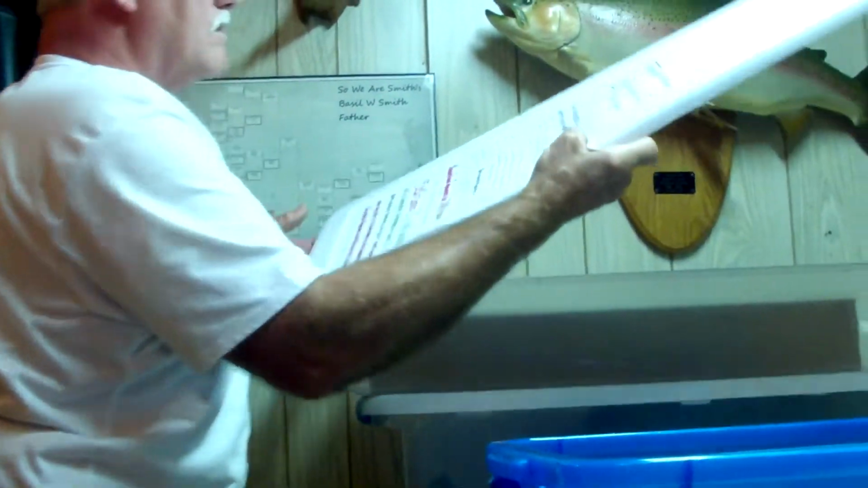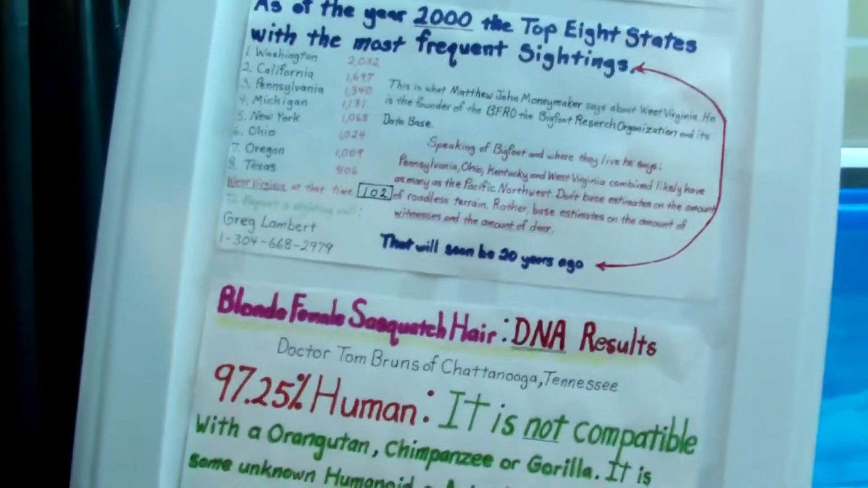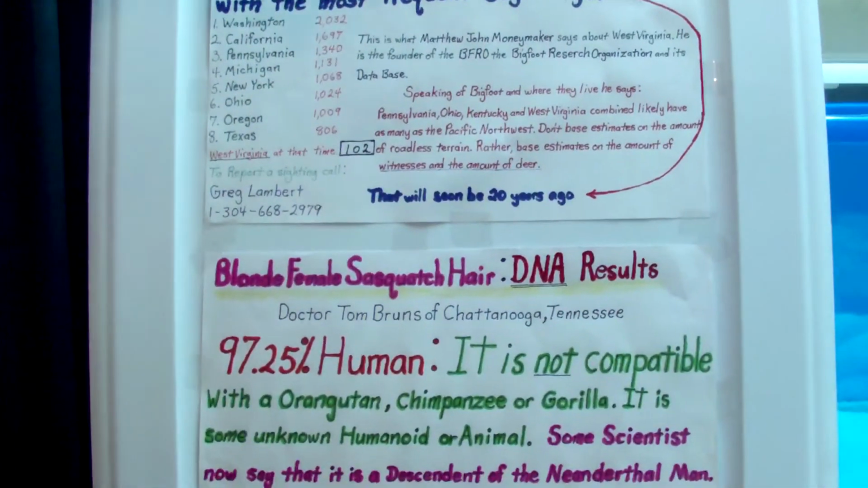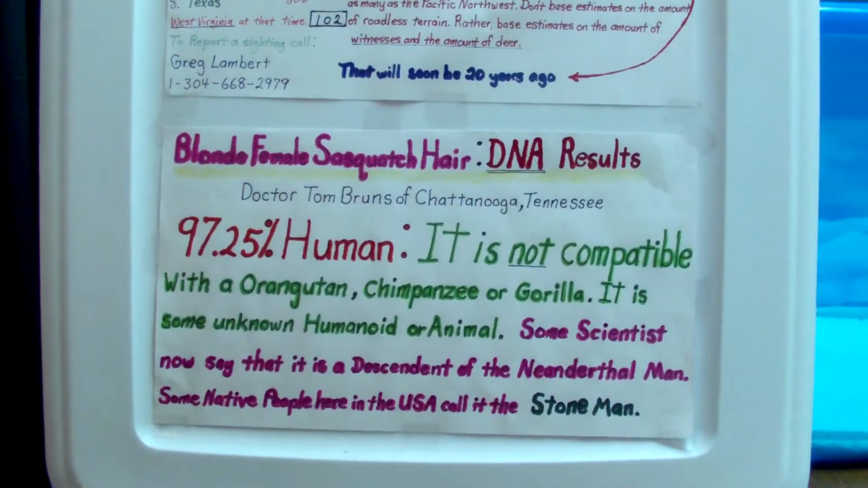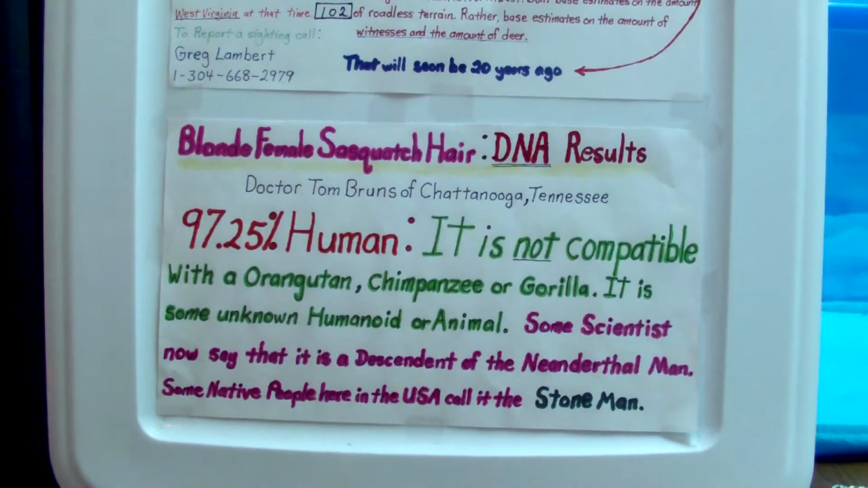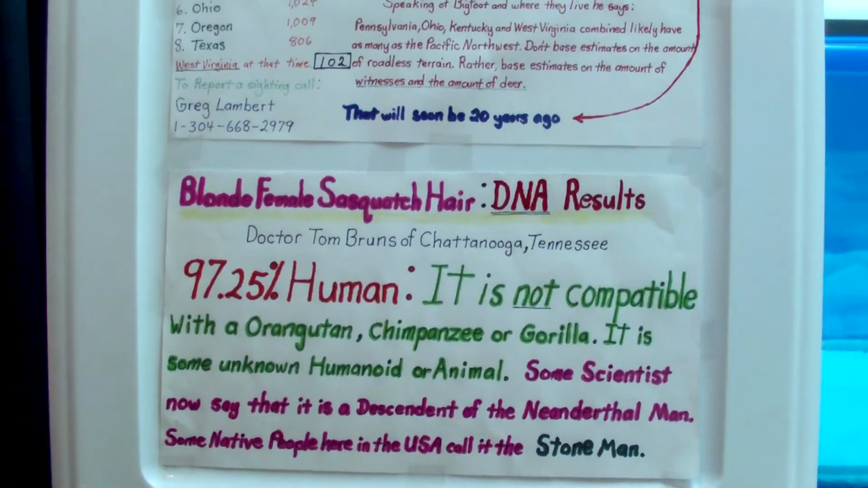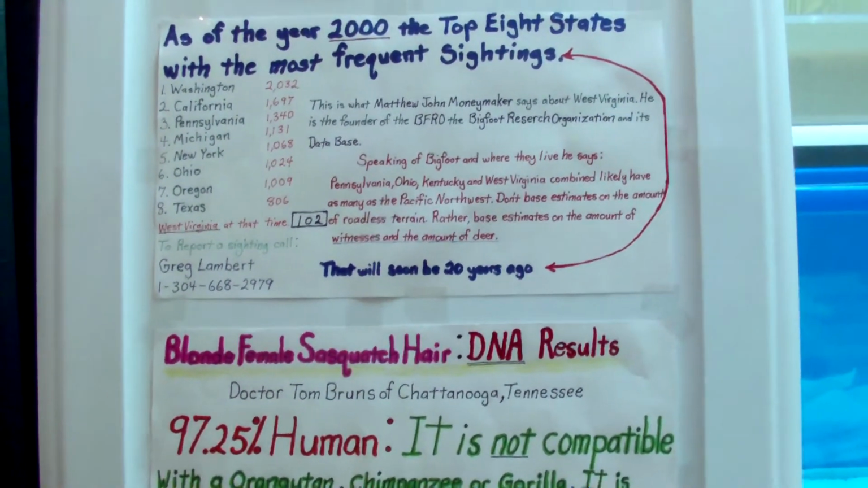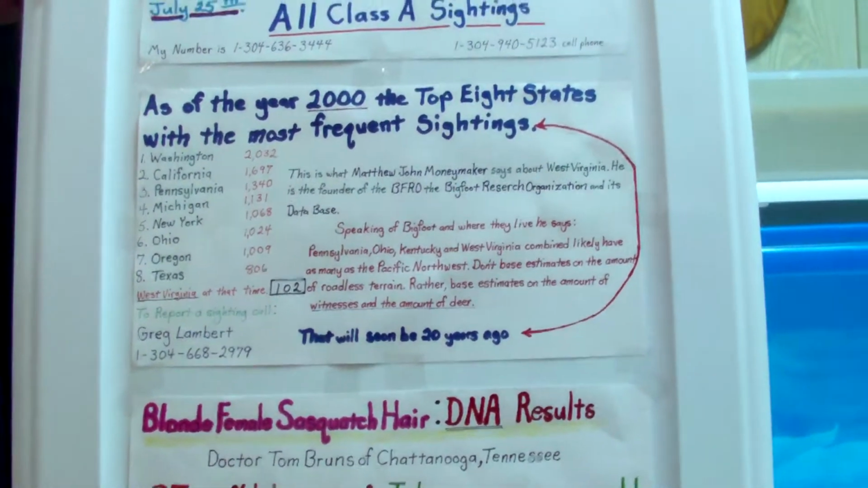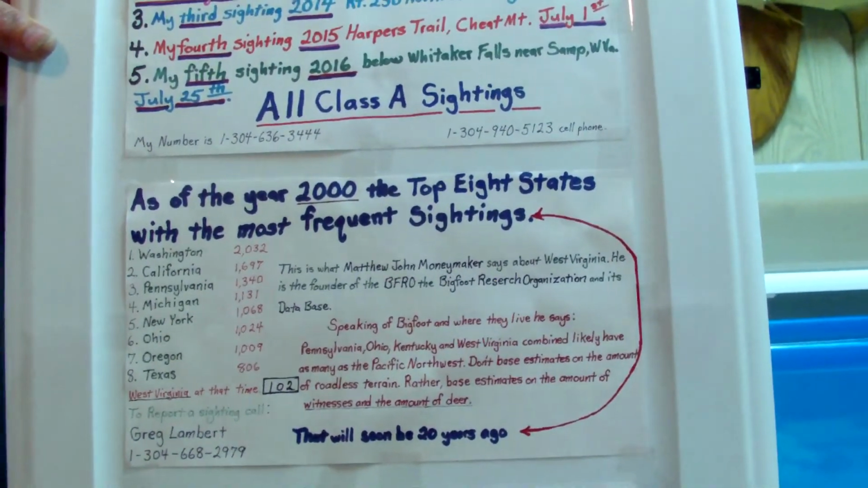It's crazy. So this is your Squatch den then? Yeah. Right here's the results. He said it's not the orangutan, chimpanzee, or gorilla. It doesn't even compare to it. It doesn't even match up. It's some unknown humanoid or animal. But the scientists now believe that it's between Neanderthal and the humans, somewhere in there. It's a hybrid.